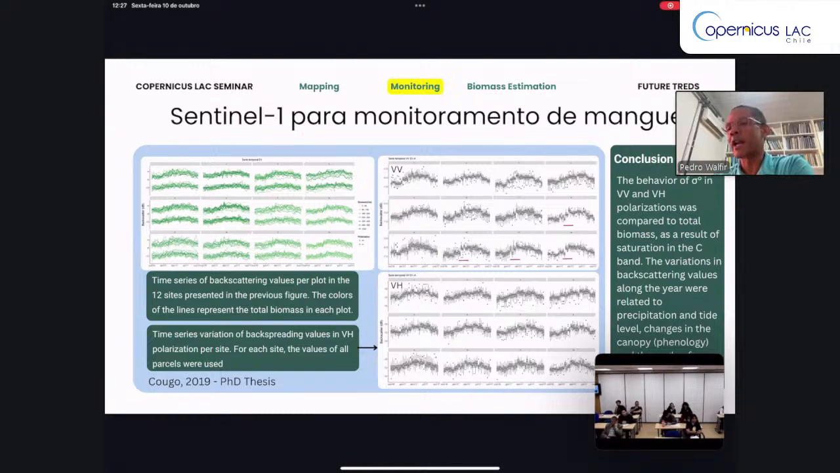We have a monsoon climate. We have a dry season between August and December, and a rainy season between December and April. And it's possible to observe the behavior of the backscattering changing along the year, and we have very good information that we can use C-band backscattering to observe seasonal and phenological change of the mangrove vegetation along 1 year.